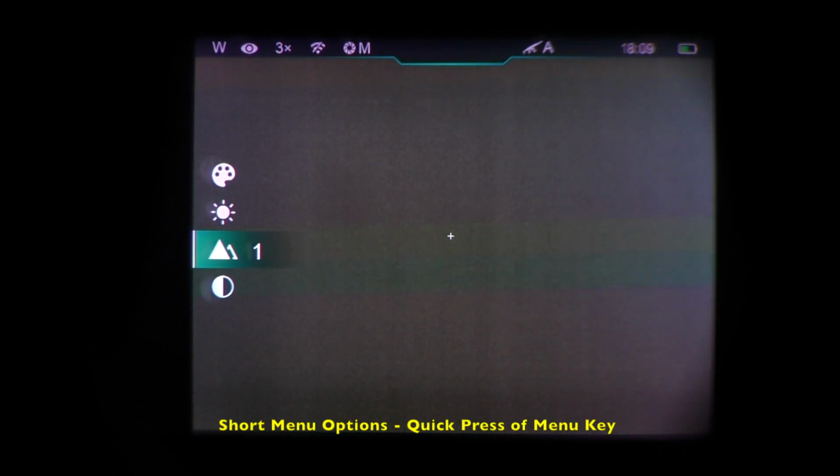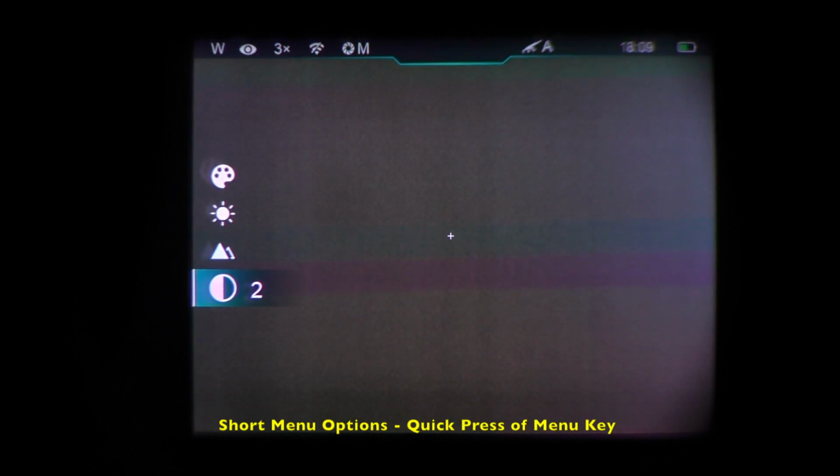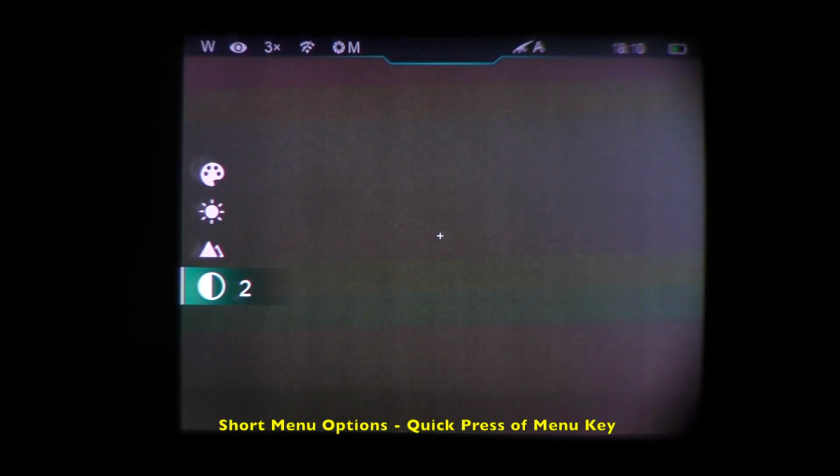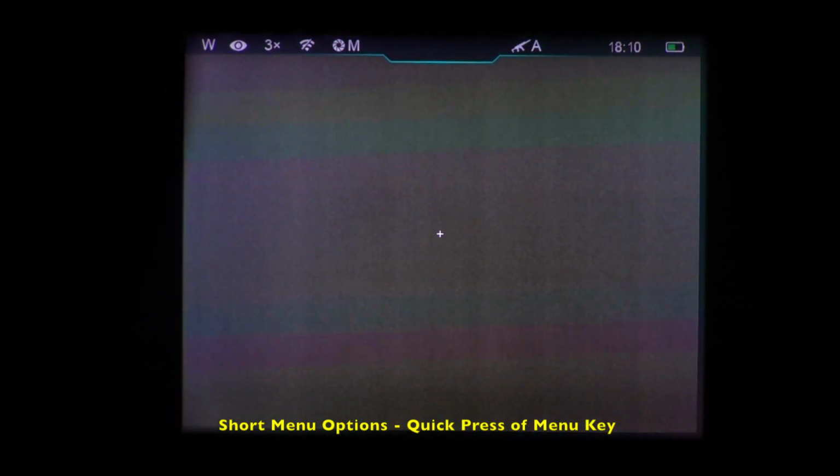Next option is sharpness, of which there are also 5 stages of sharpness. And the final menu option is contrast. Again, 5 steps of contrast. Okay, and then if you just don't press any buttons for a few seconds, the short menu will go away.